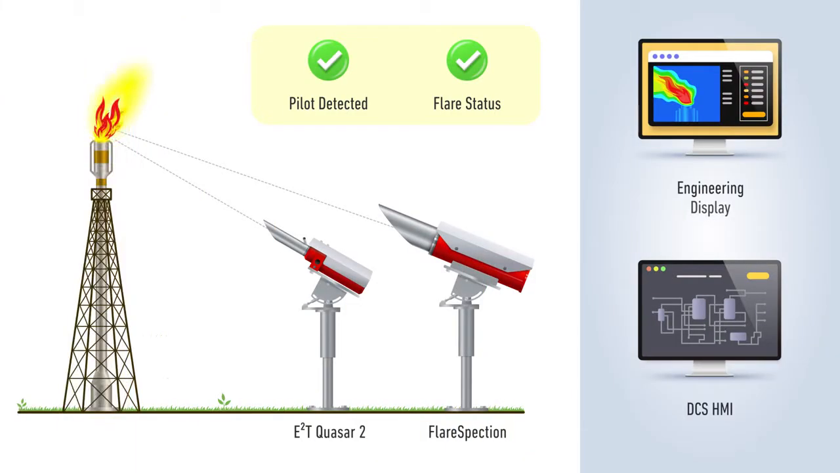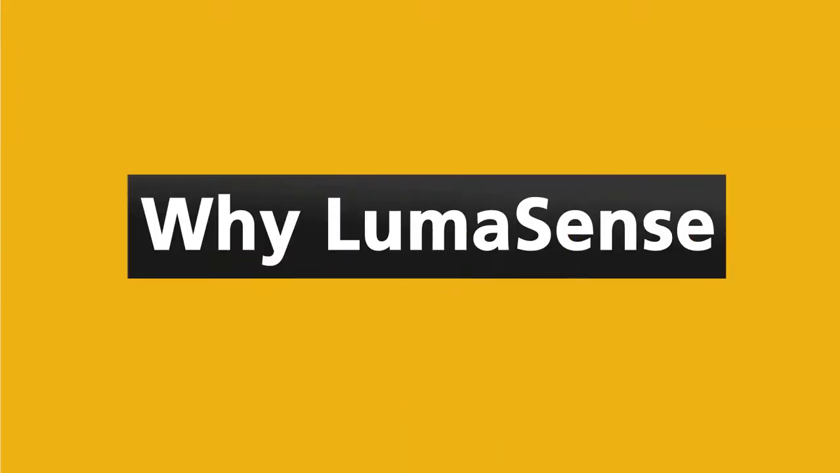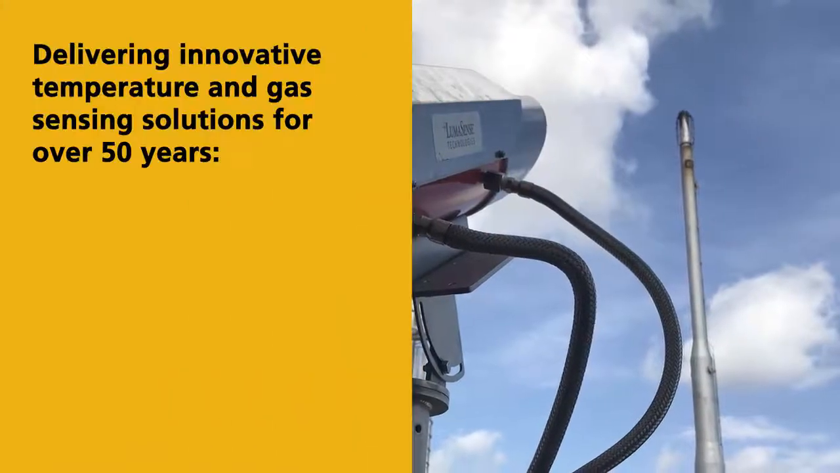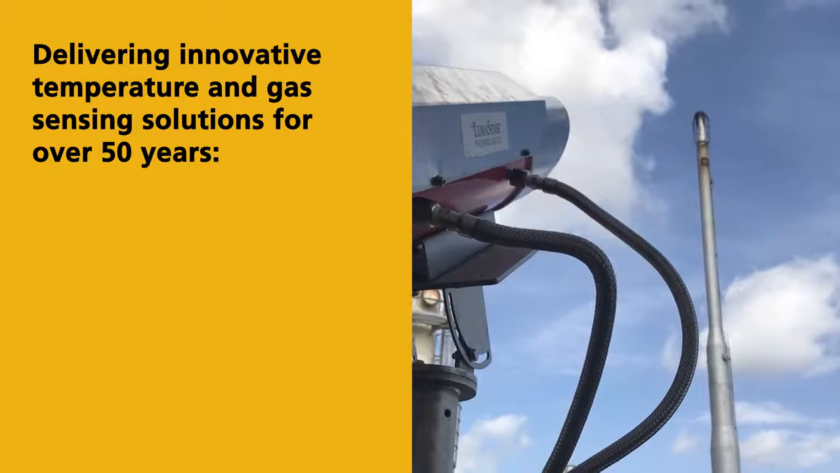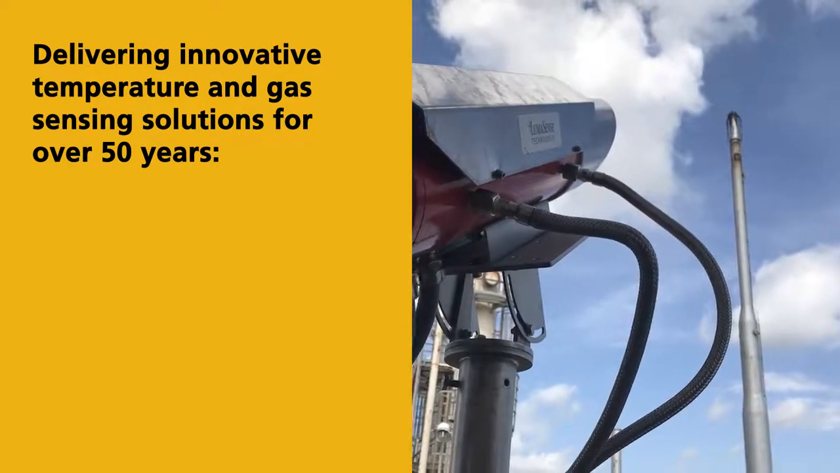For example, if the thermocouples fail or the flare flame goes out, operators will be able to continuously detect pilot and flare status with the Quasar 2 and FlareSpection systems. The engineering display will provide visual confirmation of the heat signatures, and signals can be sent to the DCS to trigger alerts and automatically attempt to reignite the pilot flames. Operators, as well as regulatory bodies, expect immediate notification and automated monitoring of critical safety systems like flares.